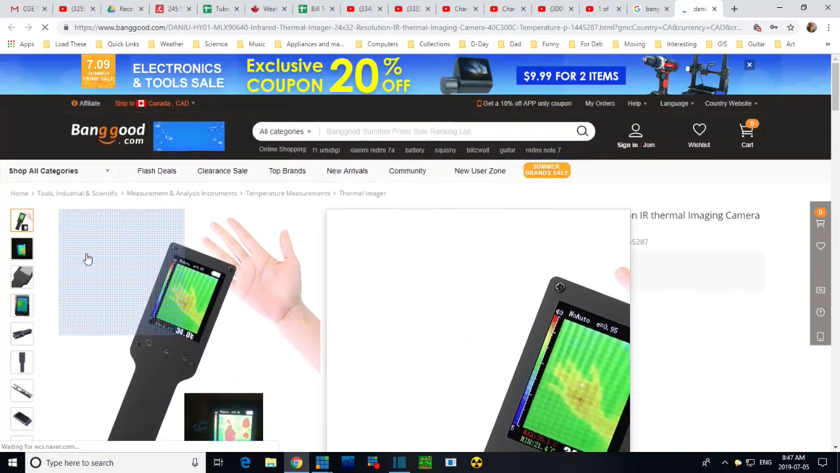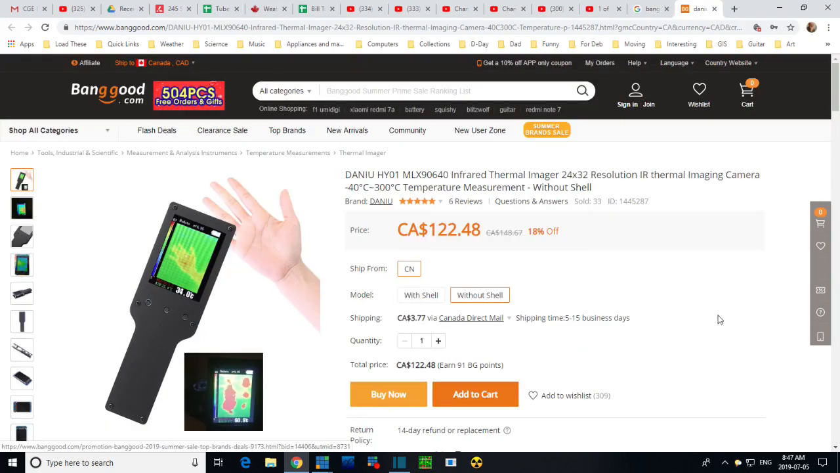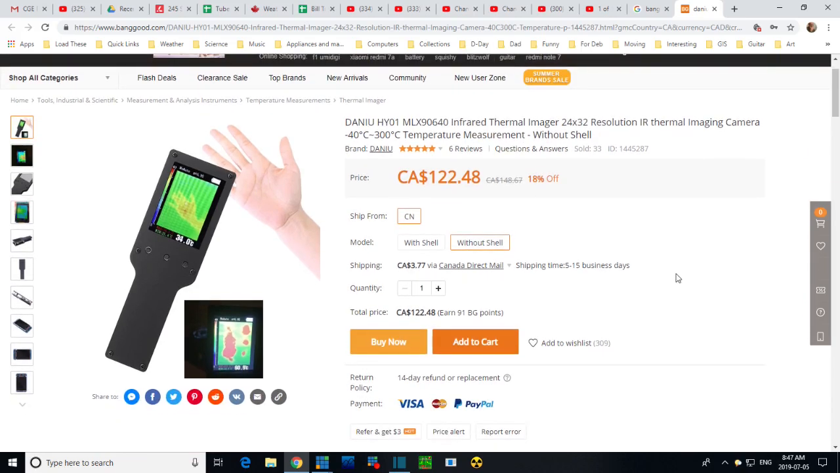So there it is. Oh, I got some money off. What is that? Let's see. $122 Canadian, but this price varies every time you look at these screens. That's how these kind of sellers operate, right? The price is different every time you look at it. 33 sold. So interesting, I've got one of the first 33.